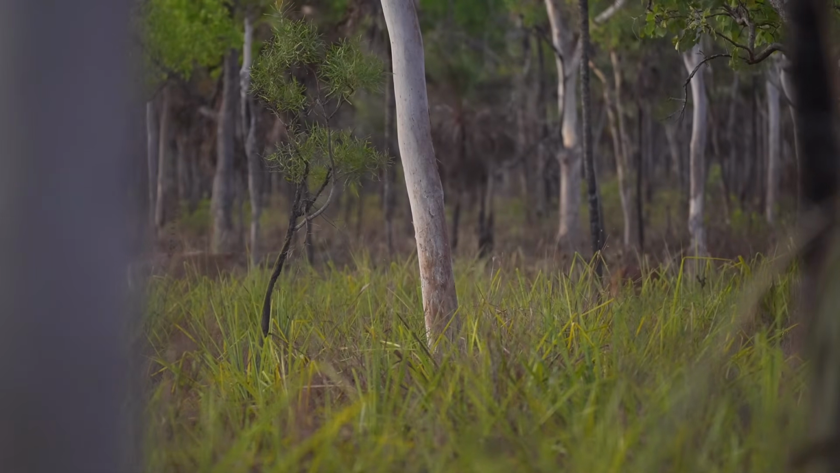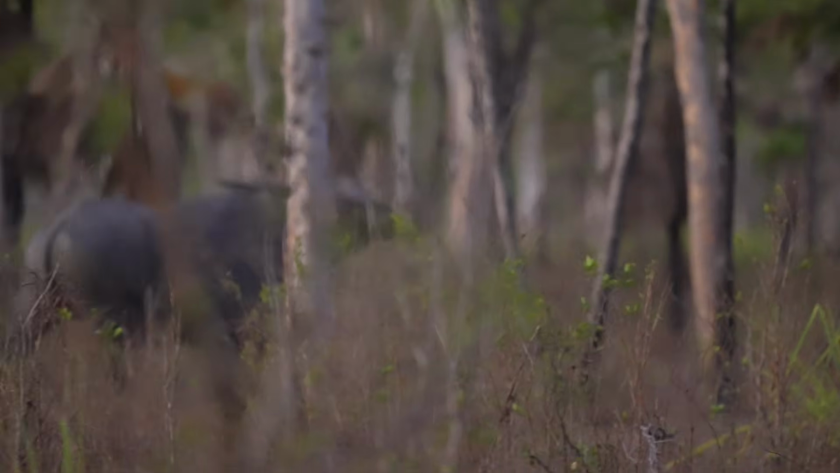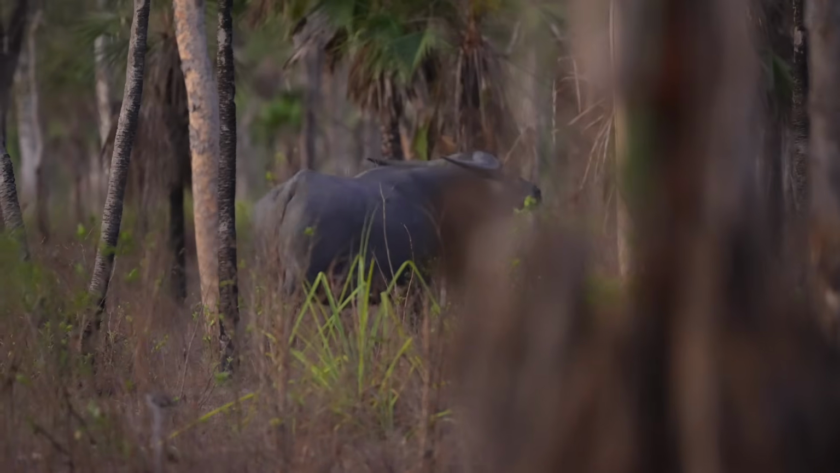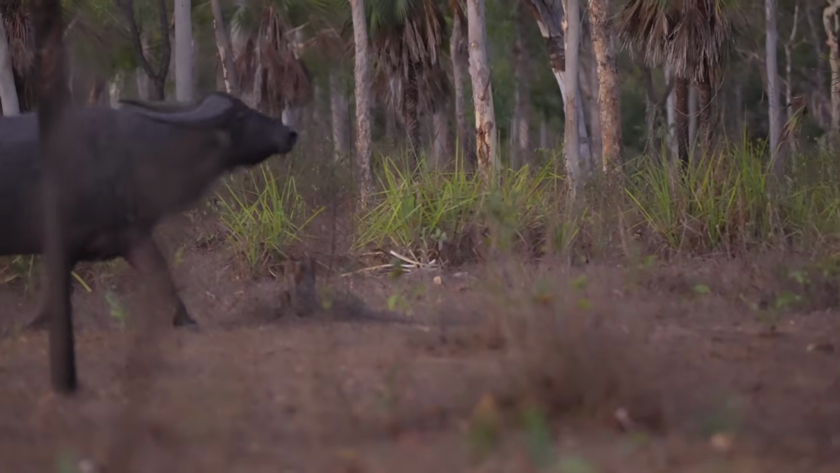Just keep an eye on that buff. Yeah, I'm watching the buff. He's still coming round. Run out of light. That's under the collar. If he stops there, I'll shoot.